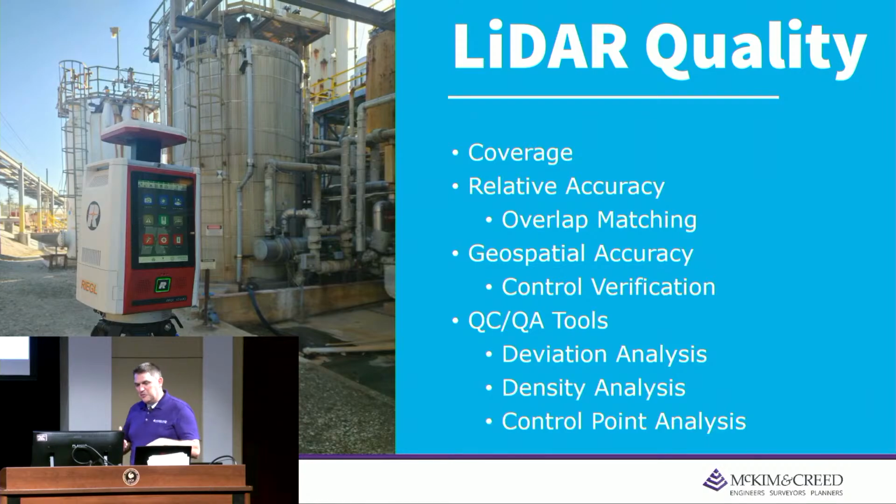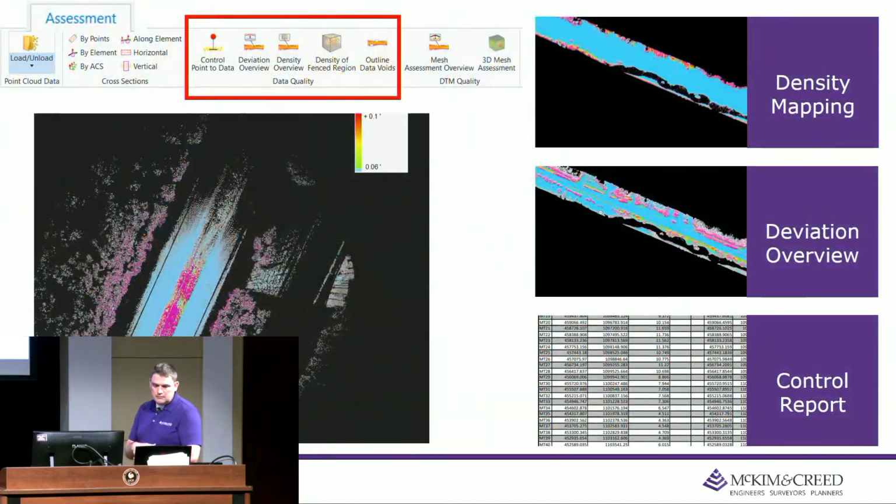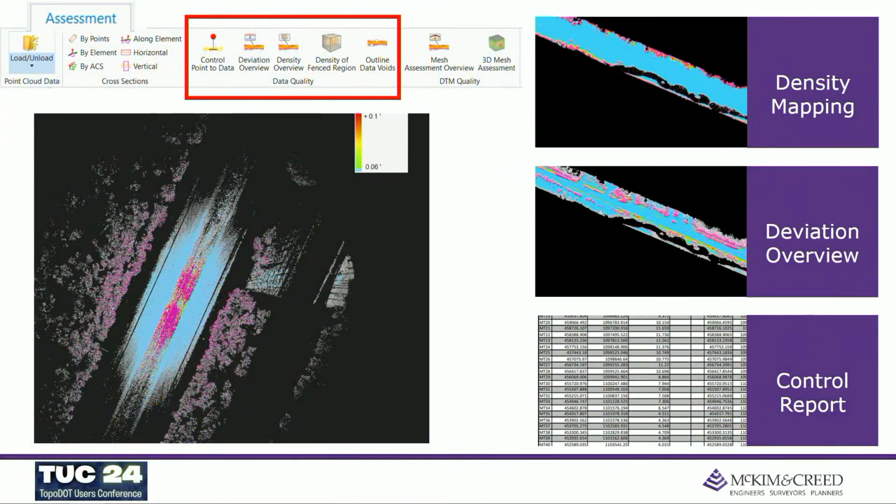And this is the part where we start rolling TopoDOT. TopoDOT makes all these little checks nice and quick and easy. And for me as a manager now, I won't move past one phase till we check and verify each one of these tools. So in your assessment tab, the ones we're going to highlight today is control point to data, deviation overview, or heat map as a lot of people call it. I myself call it that too, and your density overview.